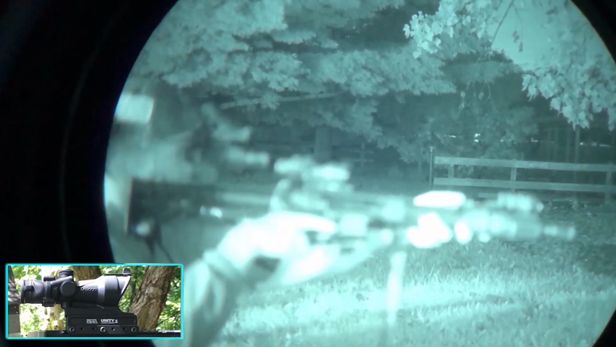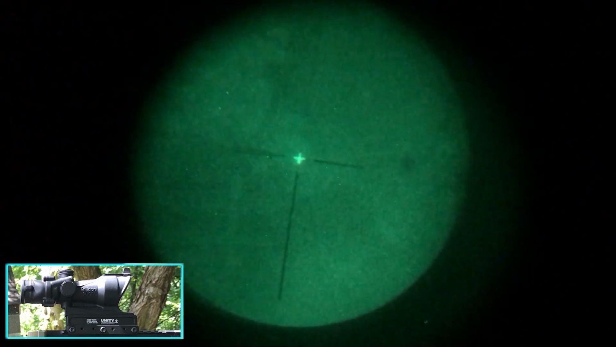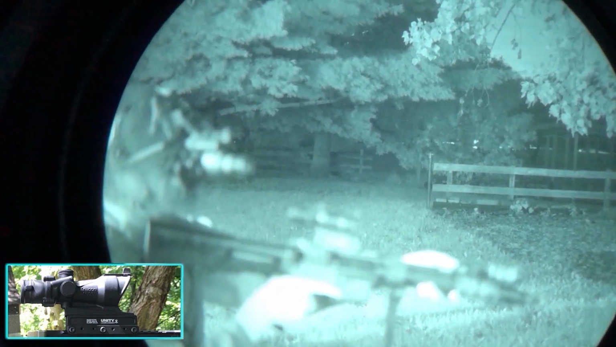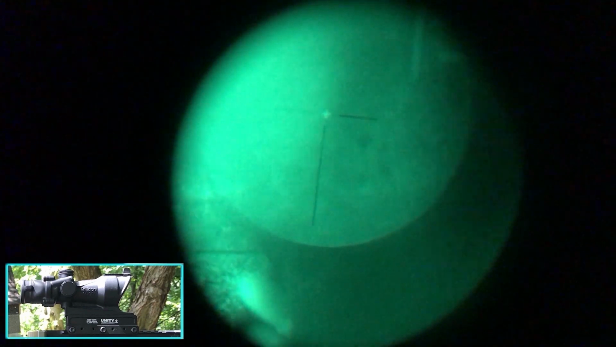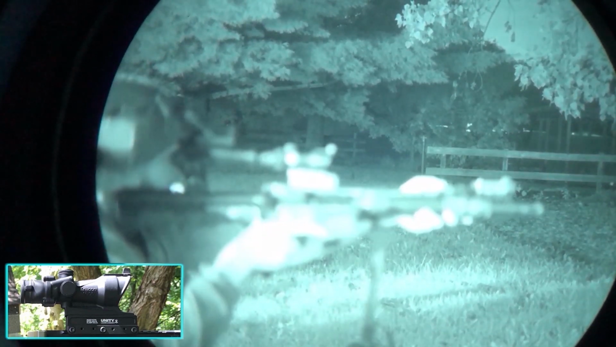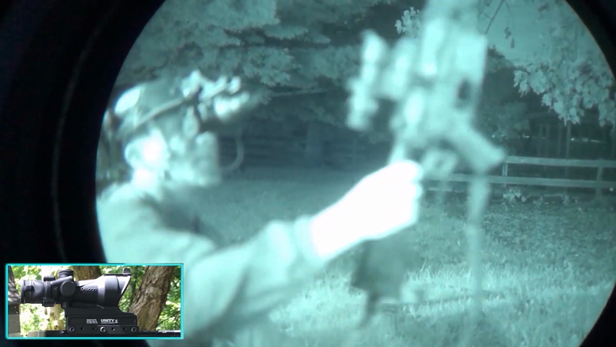So this PVS-7 does not get low enough or in line. By the time I bend my neck down to get the center in line, it's looking diagonally through the optic and I can't use the reticle. So let's try. Yeah, I see the reticle. I see some objects, but it's too much of a blur. PVS-7, ACOG unity mount, trash.